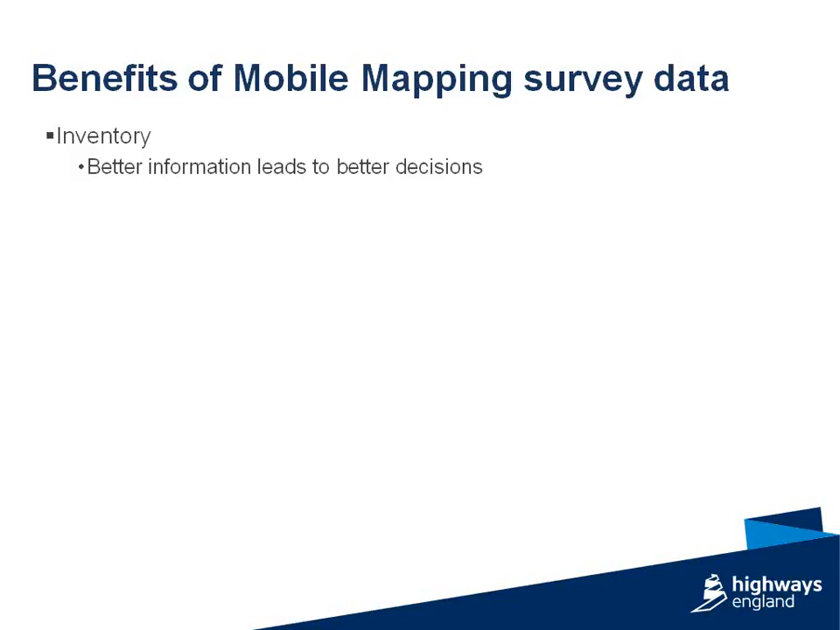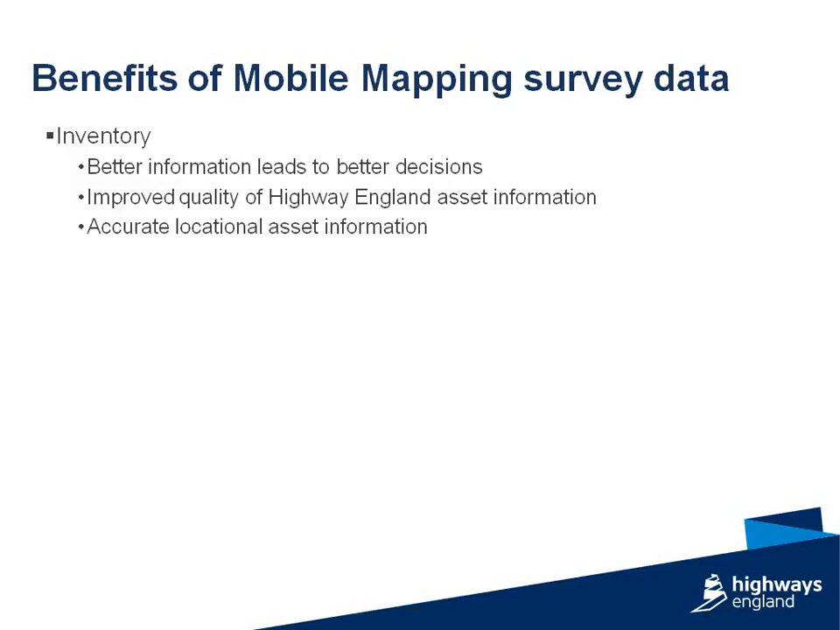So, in terms of inventory, as we all know, the key to good asset management is having better information that leads to better decisions. And obviously a key driver behind all that is improving the quality of Highways England's asset information, which is always the what and the where, and obviously also the condition as well. And above all, accurate locational information of assets.